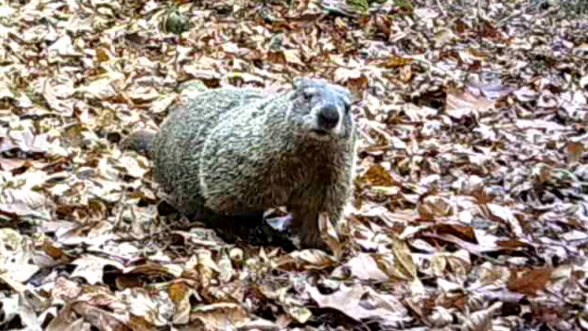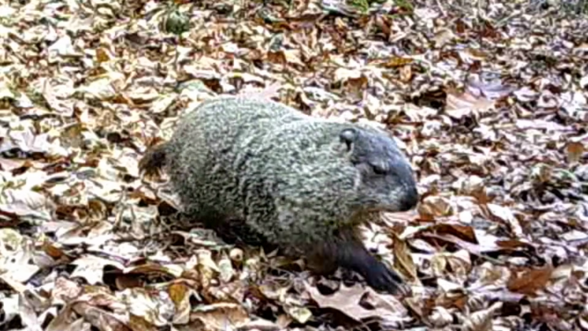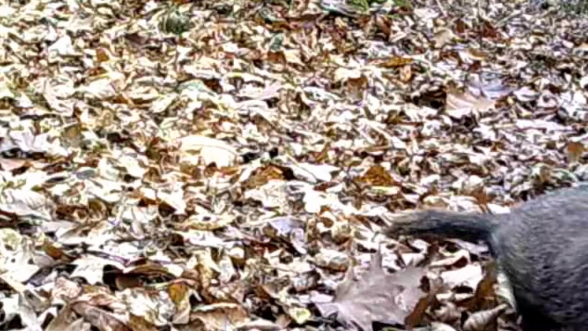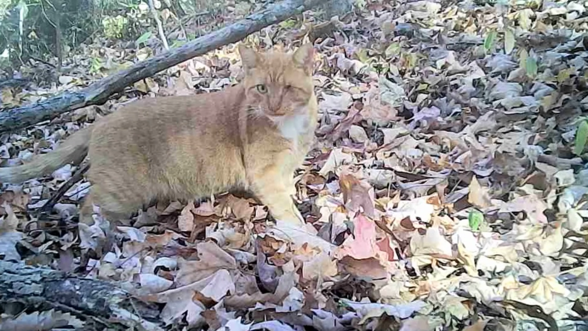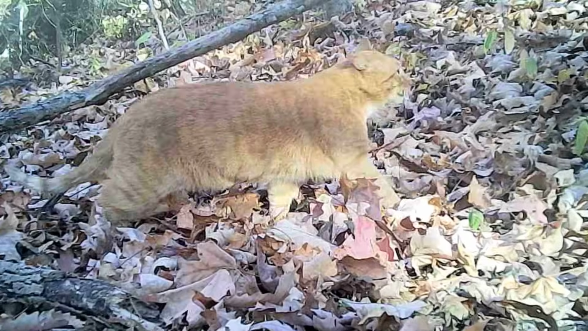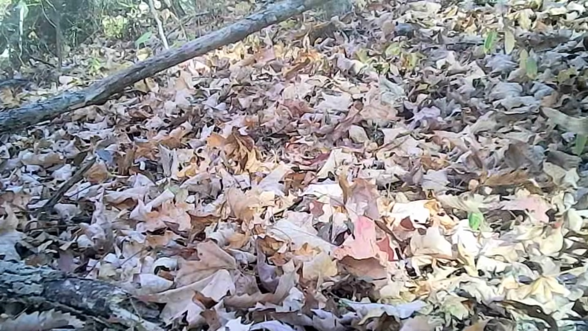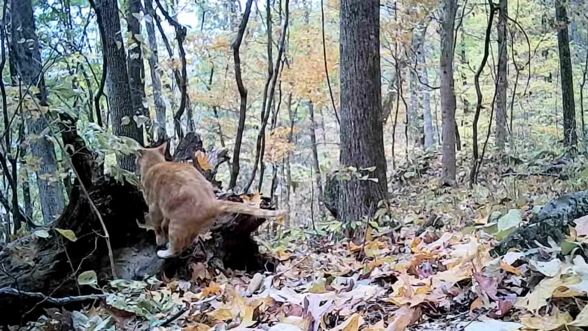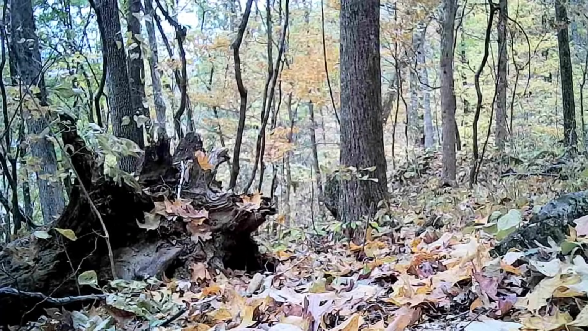And old Dirty Dan, he's out making his last rounds. It ain't long before he takes that long nap. And old Yaller, he's out making his rounds. I'm glad he's doing good. The old one-eyed feral cat, I hope he does good. I'm trying to make friends with him, but he won't have it.